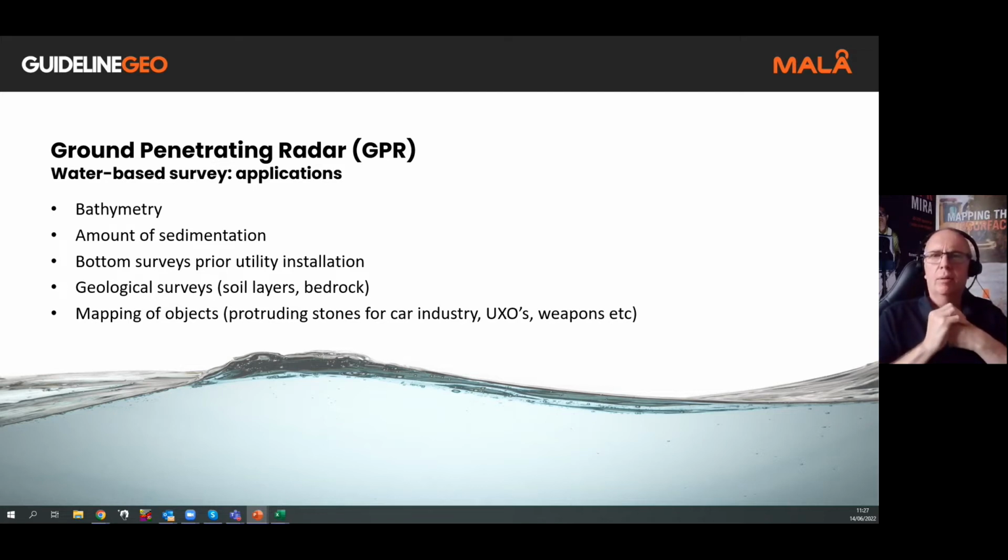For the car industry, I'm talking about when they're taking testing in and around cold areas and measurements on actually driving the cars on ice lakes, etc., or on ice. Things like UXOs and weapons and other metallic objects that could have been placed, thrown, or dropped into the water.